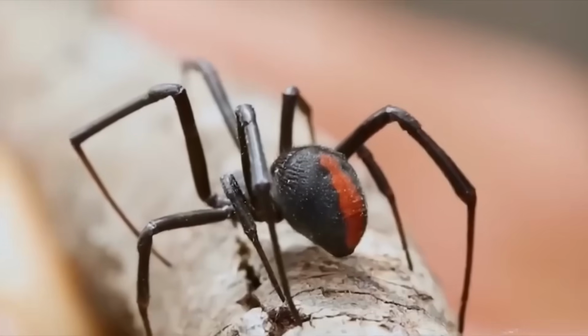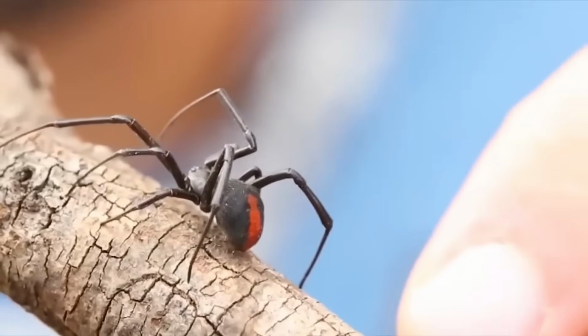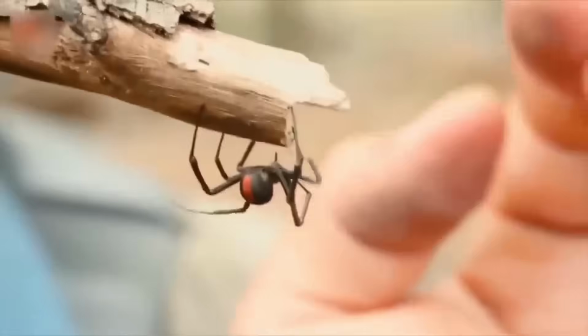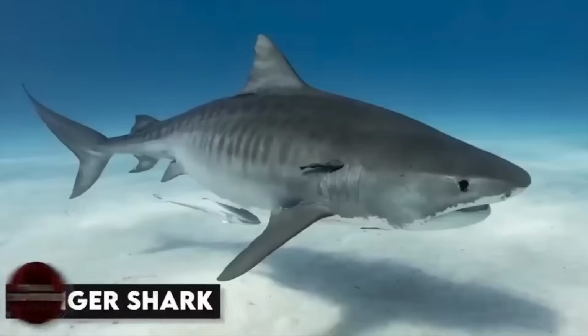As much as we may dislike them, redback spiders are actually pretty fascinating creatures. They're part of the widow spider family, and their females are notorious for eating their male counterparts after mating. Talk about a bad breakup. Tiger shark.